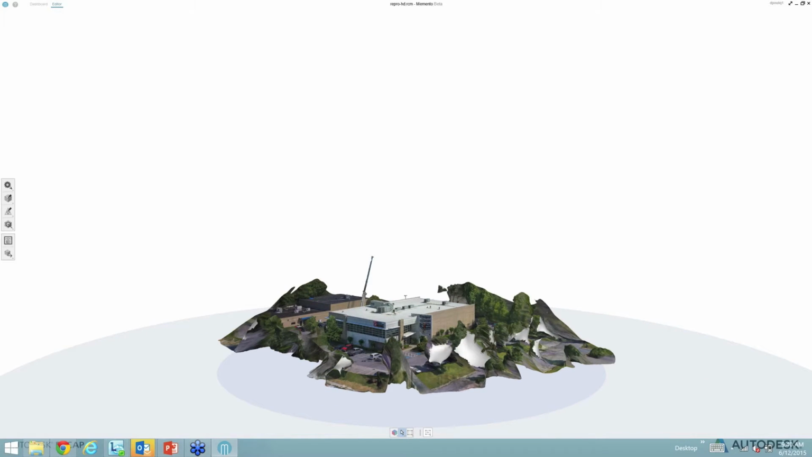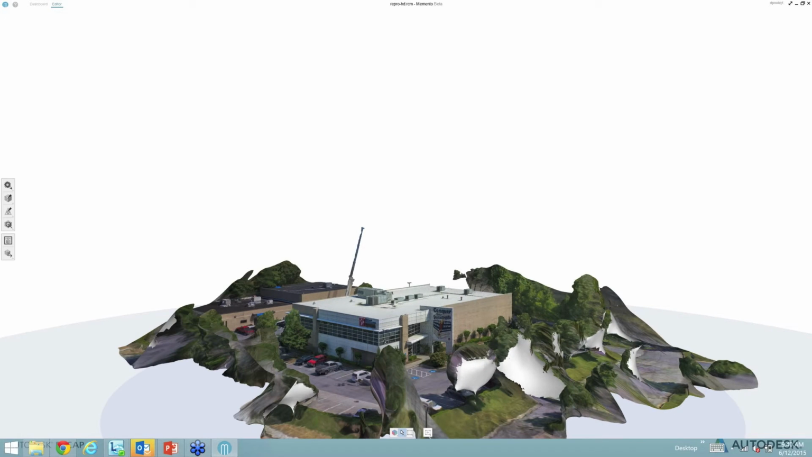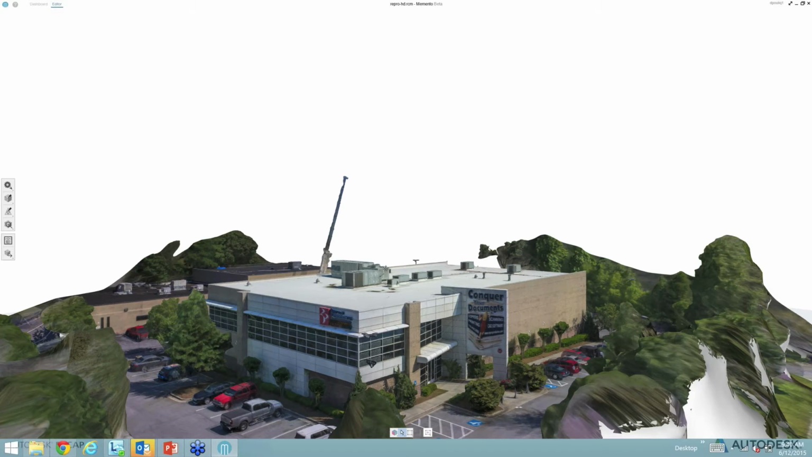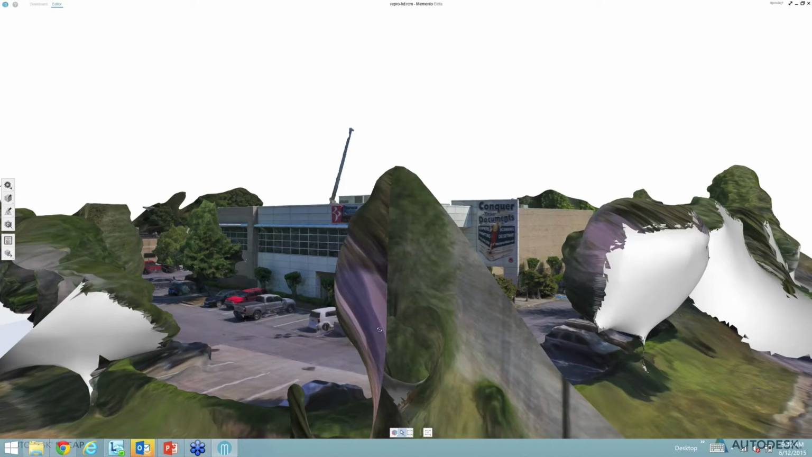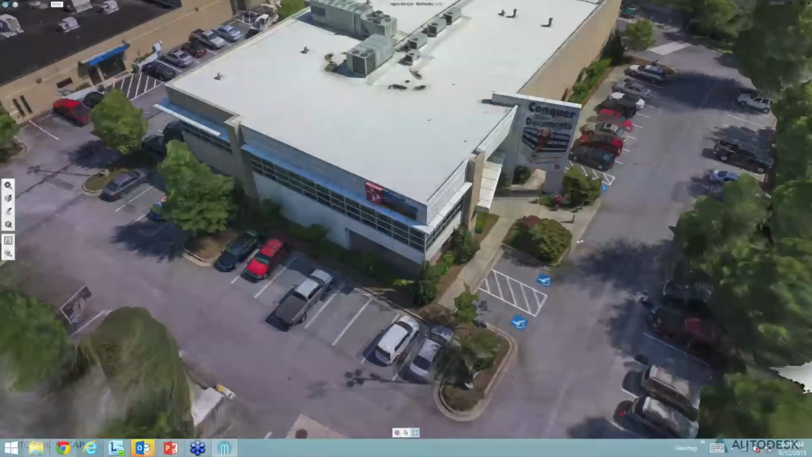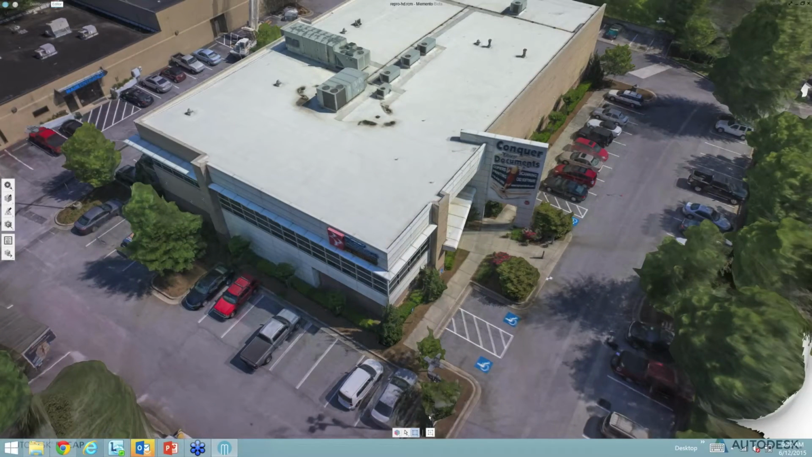This is again the data set of the source photos from the Sony. You see it's really a good quality 3D model. I'm trying not to go too fast so that we have an acceptable refresh rate. You see the quality of the model that we got from this Sony device mounted on my UAV. It's really, really good.